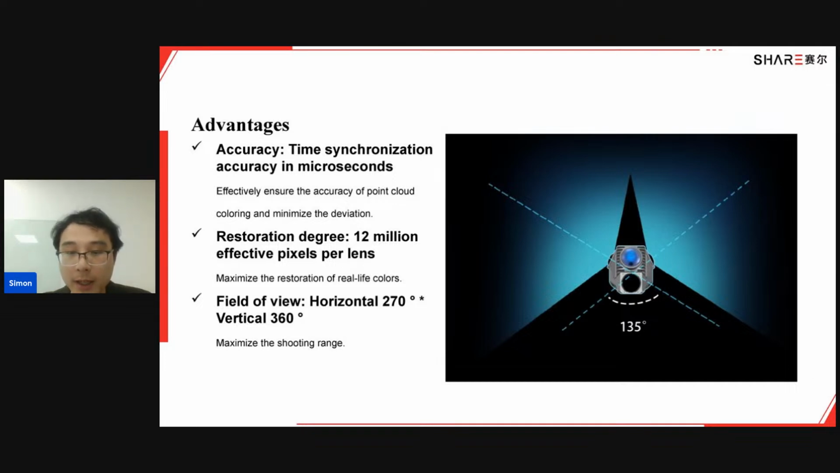And the third point is the field of view. You can see here the angle is 135 degrees, so horizontally it covers 270 degrees, and vertically it can cover 360 degrees.